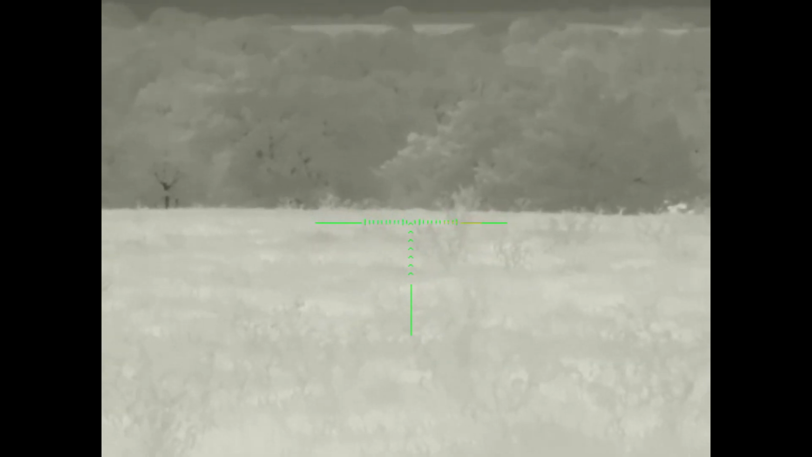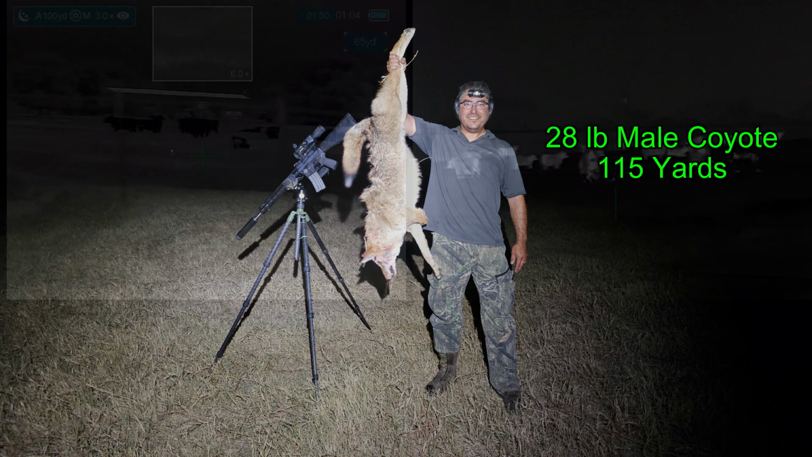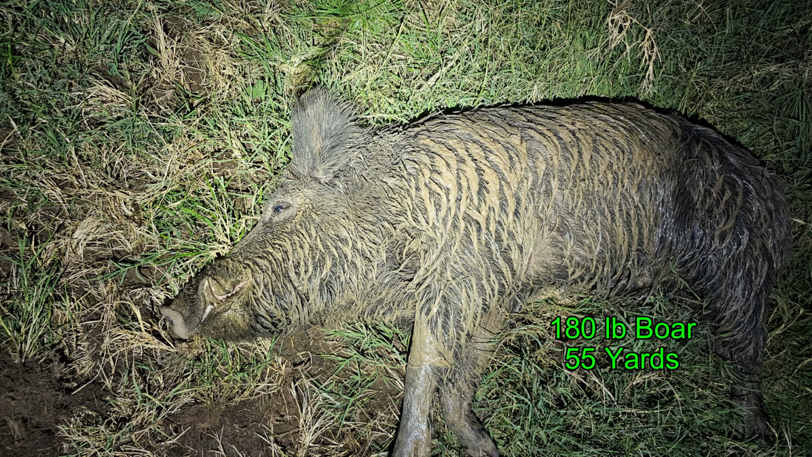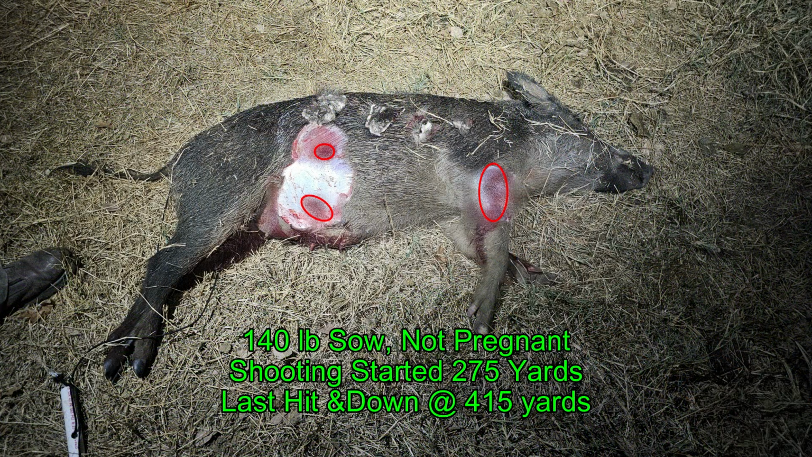That was a beautifully placed headshot just underneath the right eye, and Ben came away with a 28-pound male coyote at 115 yards. We moved on to the next property where the landowner requested we not use the video for privacy reasons, but Ben came away with a 180-pound boar at 55 yards. I managed a 160-pound boar at 60 yards, and the two of us hit this sow several times, a 140-pound